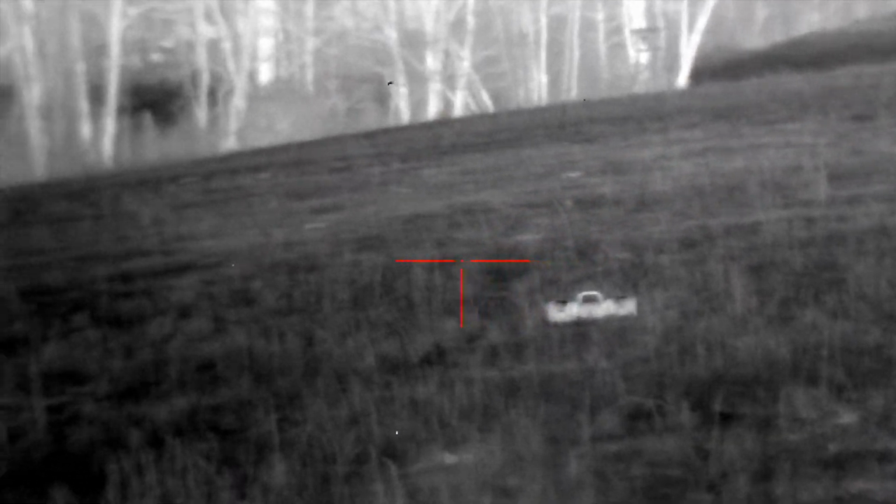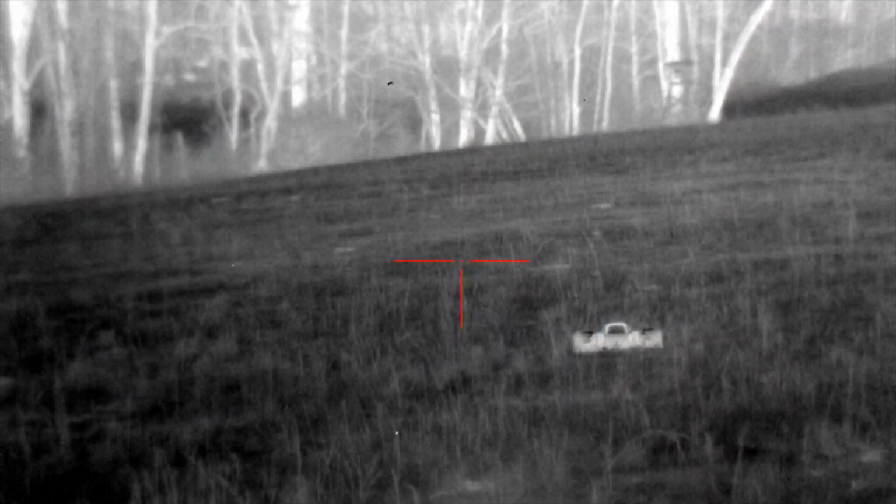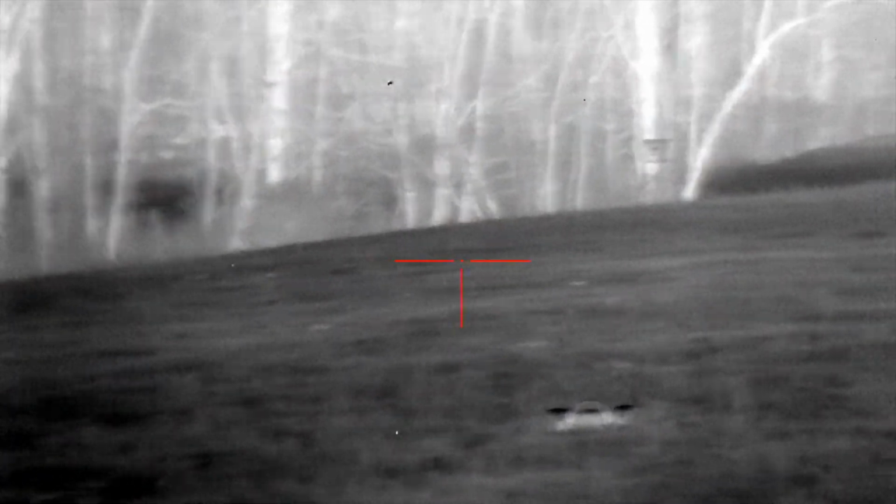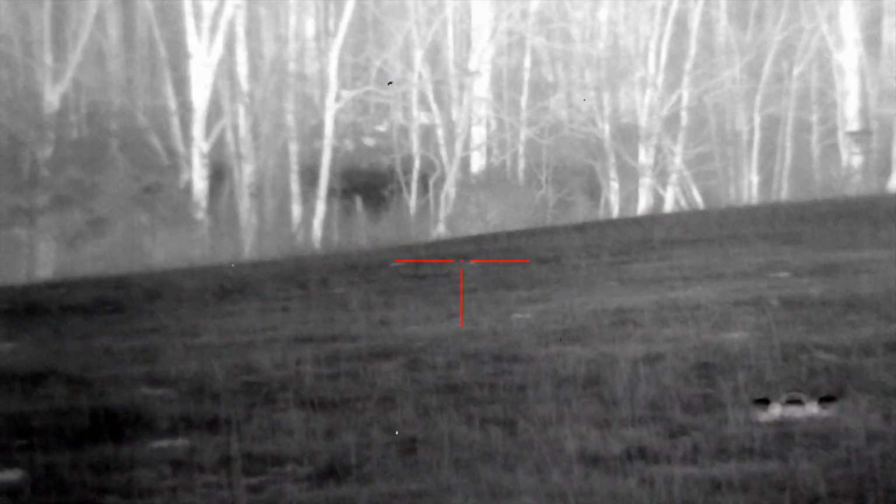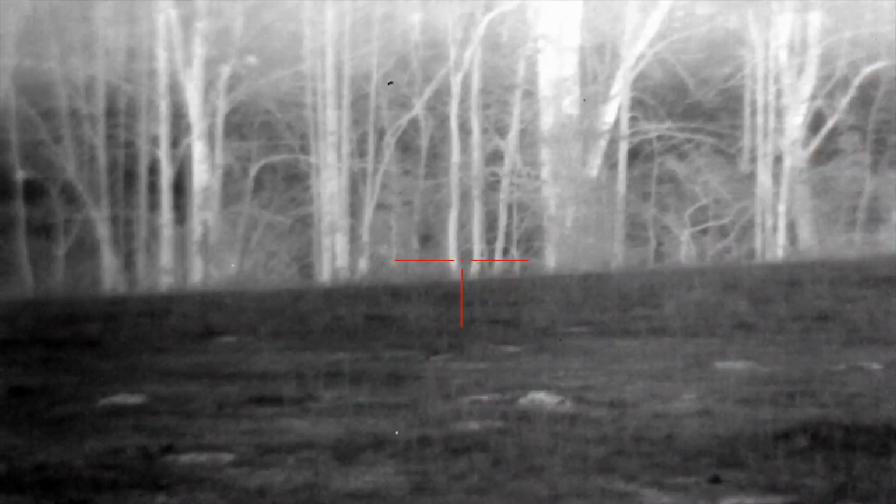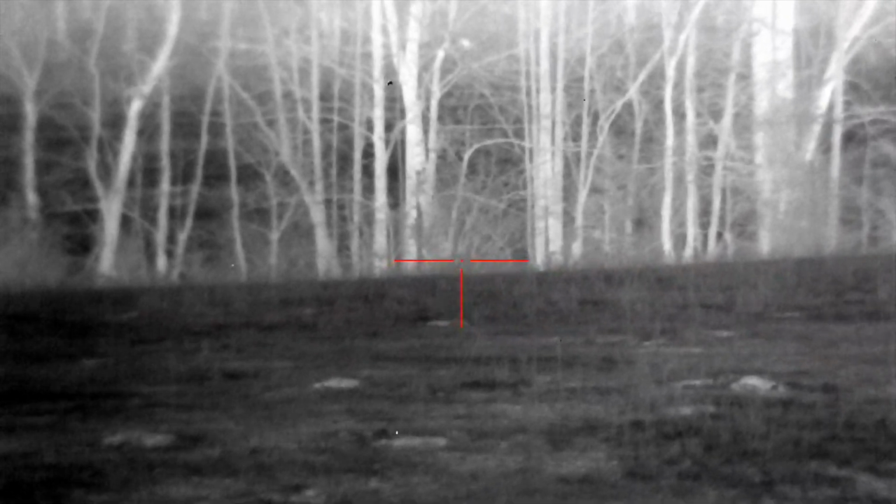Alrighty guys, we're at the next spot. See if we can get a couple more going. Where? Easy. Okay, alright, let him come. Mark, you're shooting. Coming straight at it. You're shooting. I see him. Guffey's coming towards you.